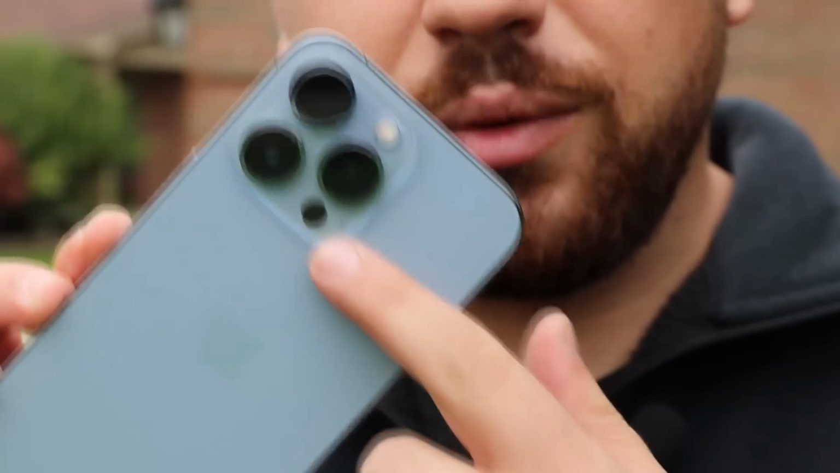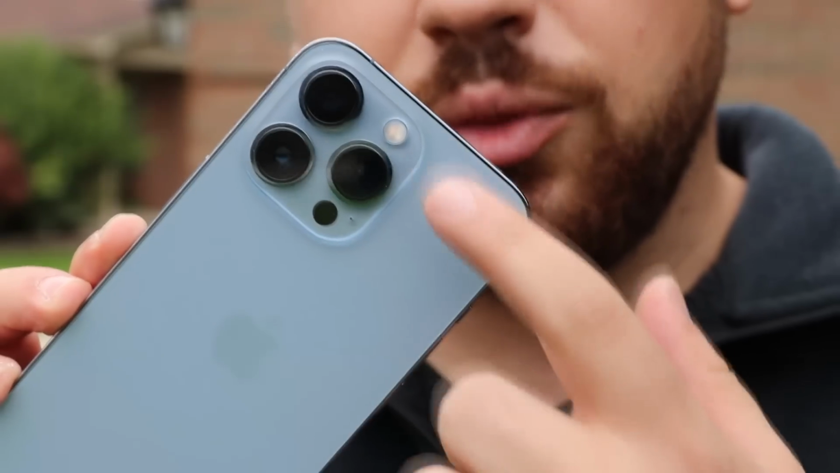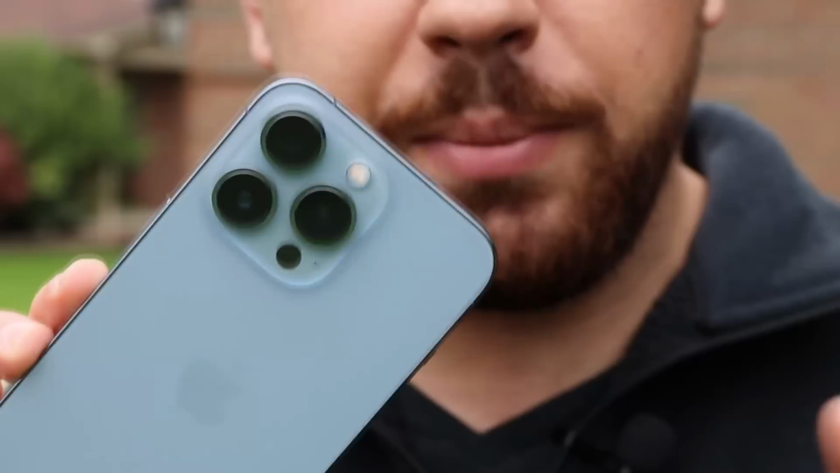Now what we have here is Apple's new iPhone 13 Pro. They've included their second-generation LiDAR sensor next to their 3 camera sensors that they've all upgraded. So the question is, how accurate is this LiDAR sensor in comparison to a total station?